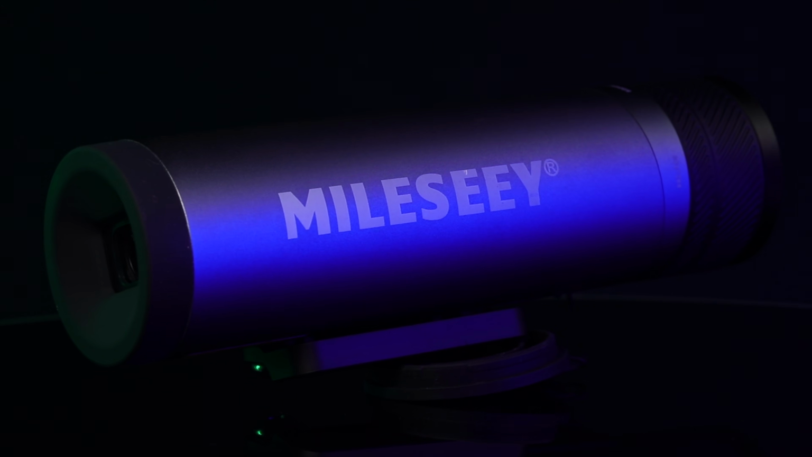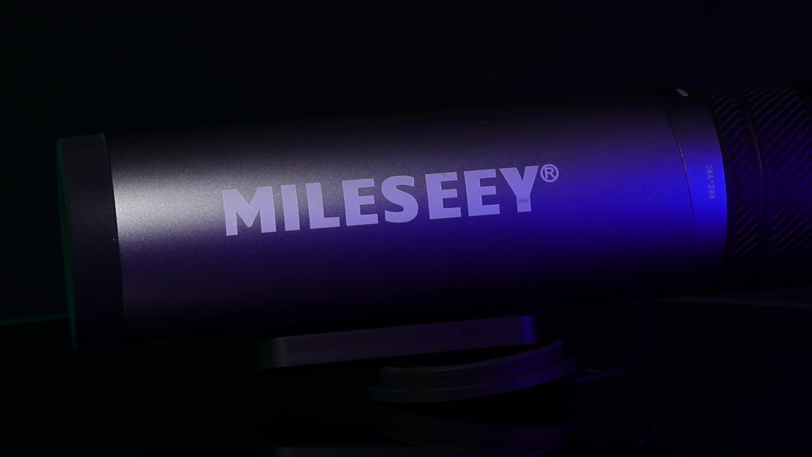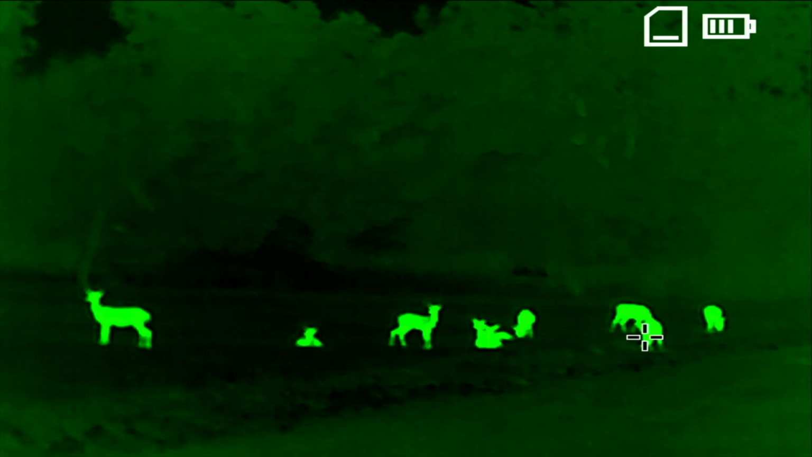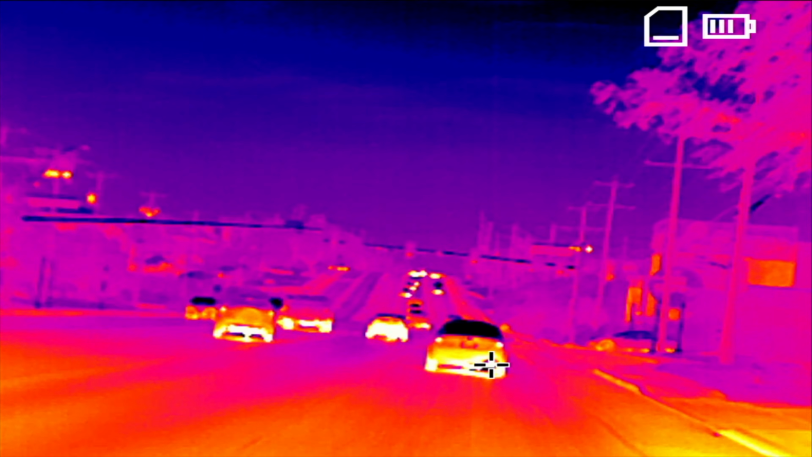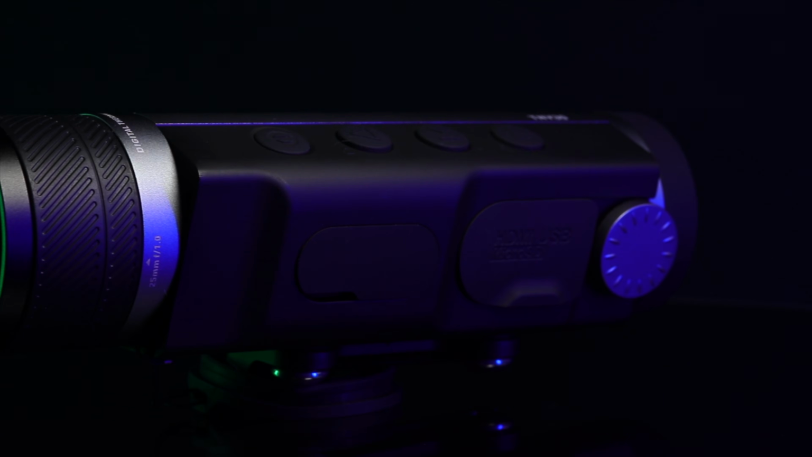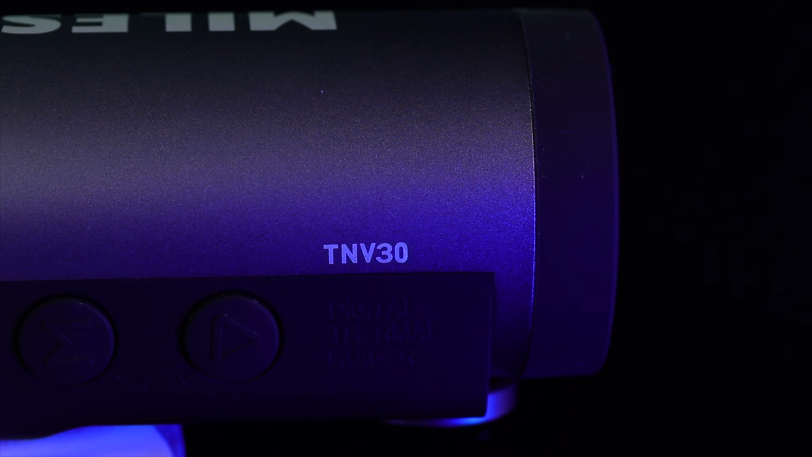This is the MILESEEY TNV30, a phenomenal thermal night vision device that offers an adjustable focus lens, 8x zoom, allowing you to see up to 1,300 yards, and comes in a robust IP65 waterproof housing with rechargeable battery, so you can take it just about anywhere.